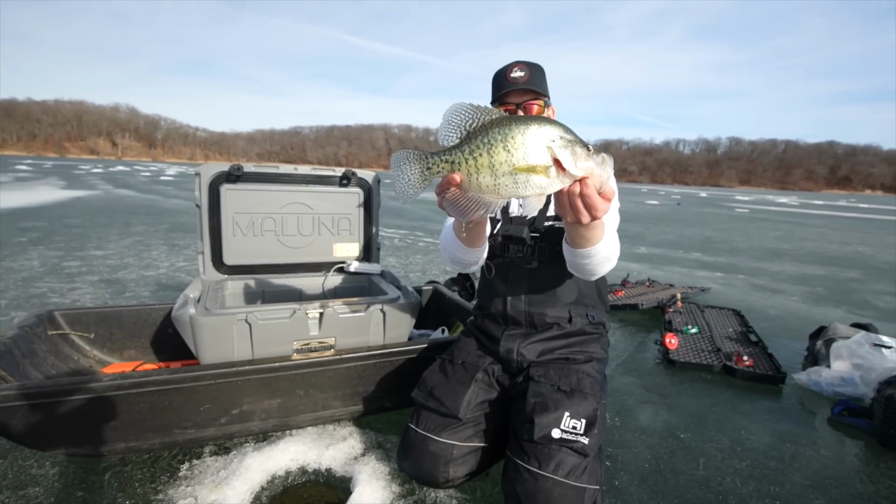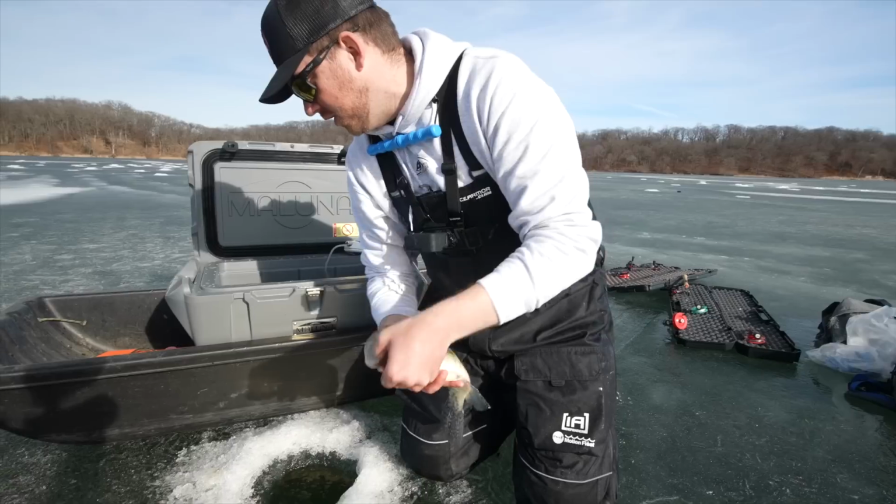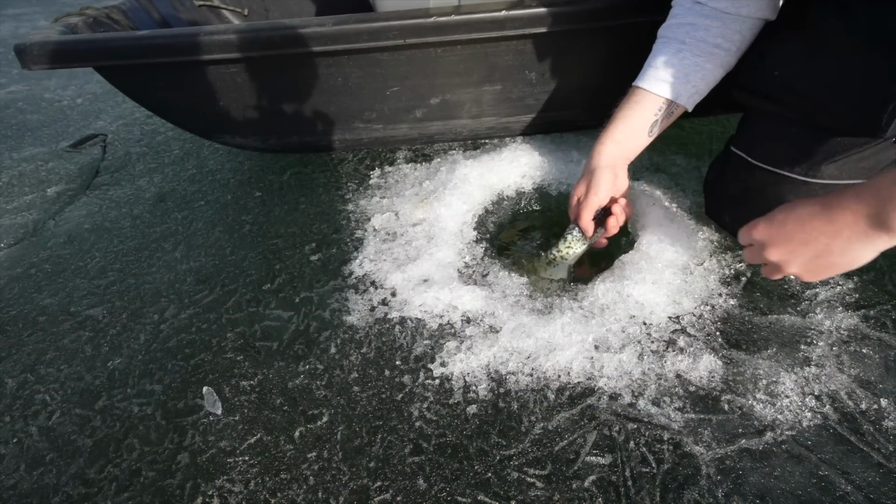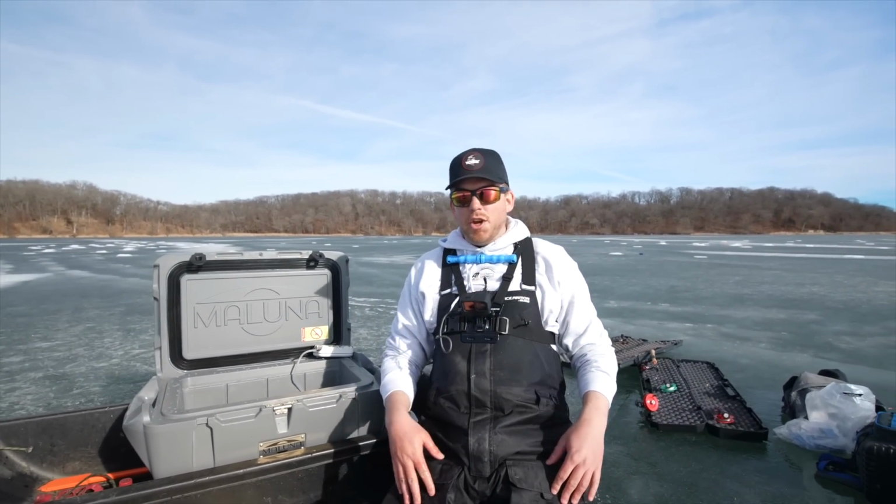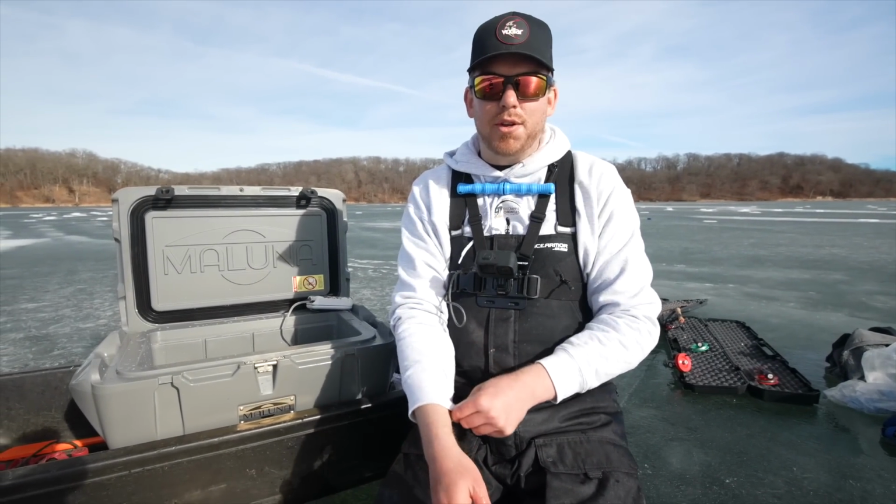Which is just ridiculous that we're like, okay, another one, another 15. It's such a beautiful fish. And with what we brought the cooler out with and the aerator, we want to make sure they go away strong. Gotta get that tail. Yeah, I had to get that tail nice underwater and pissed off. All right, so yeah, that's why we brought the cooler out. We want to take really good care of these fish and make sure they release really well.